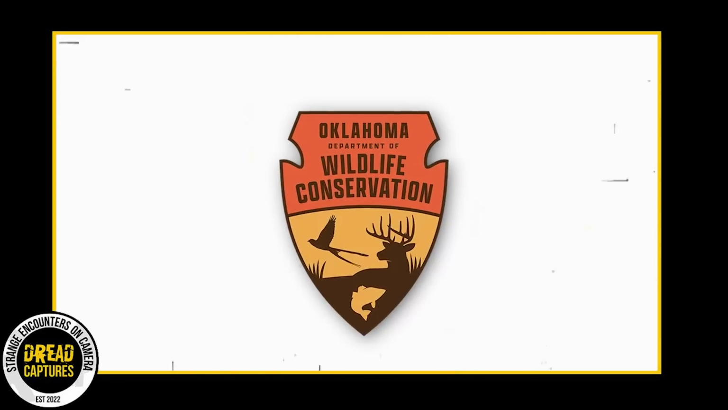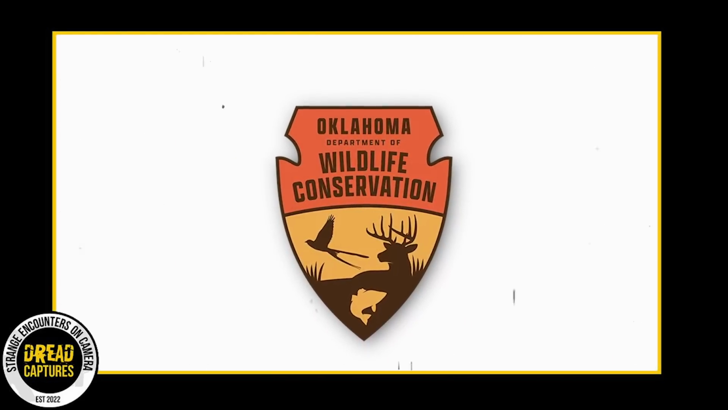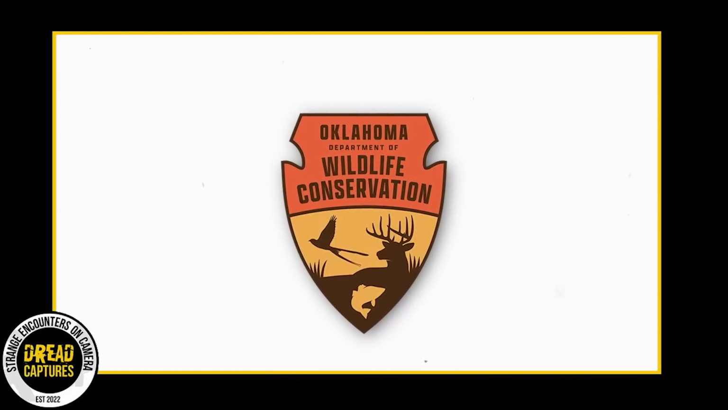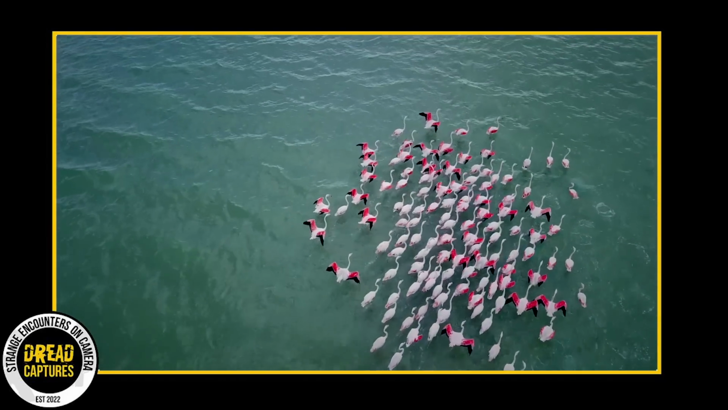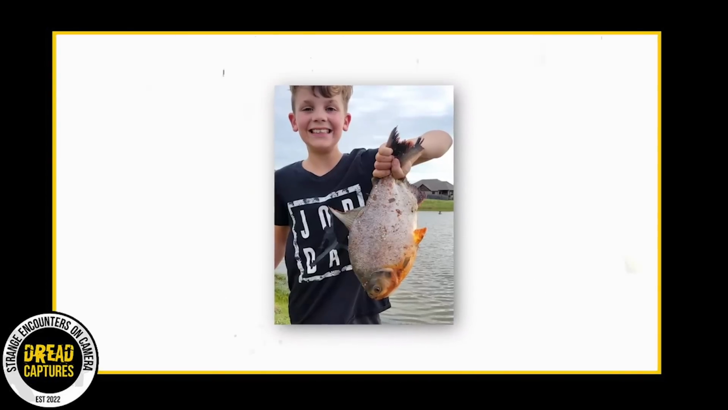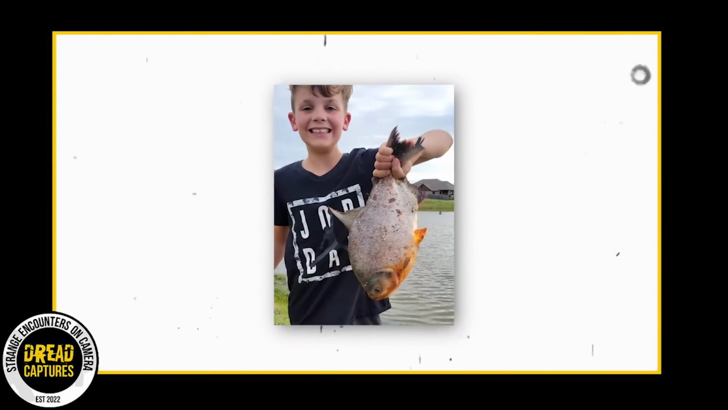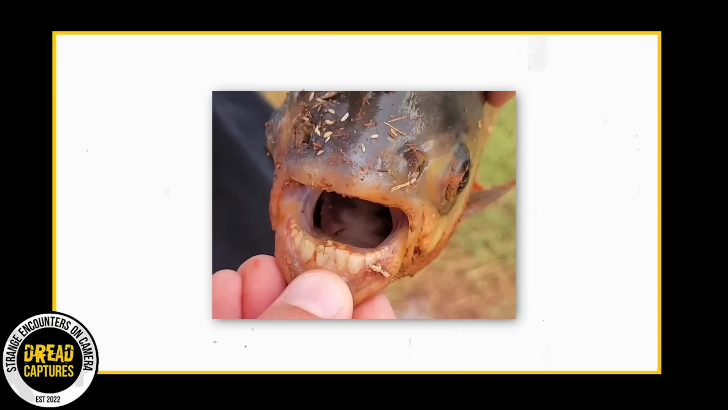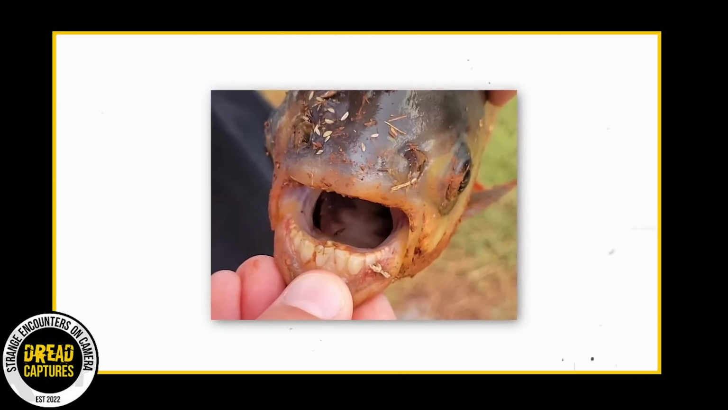The Oklahoma Department of Wildlife Conservation suspects the pacu was a pet that outgrew its tank and was released into the wild. They warned against such actions, emphasizing their detrimental impact on native wildlife. This isn't the first instance of a pacu being caught in Oklahoma, marking a peculiar trend in the state's waters. Pretty cool catch by the youngster. This catch and all of this attention will likely keep him a fisherman for the rest of his life.